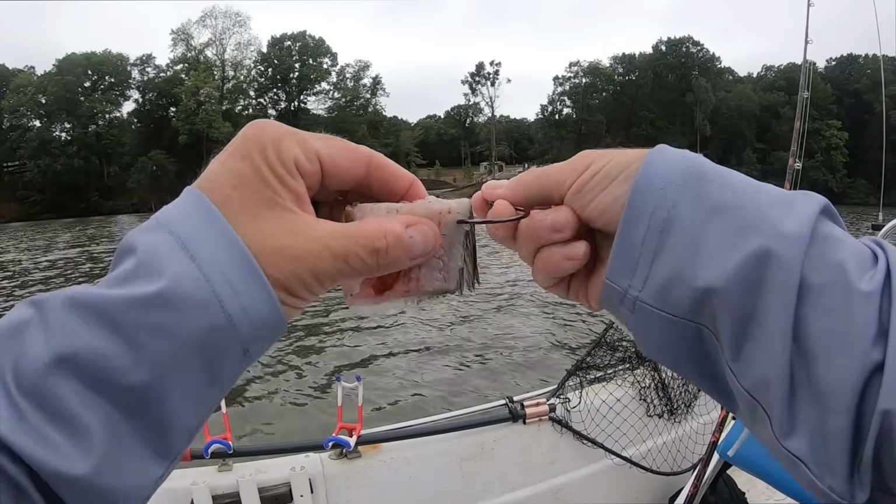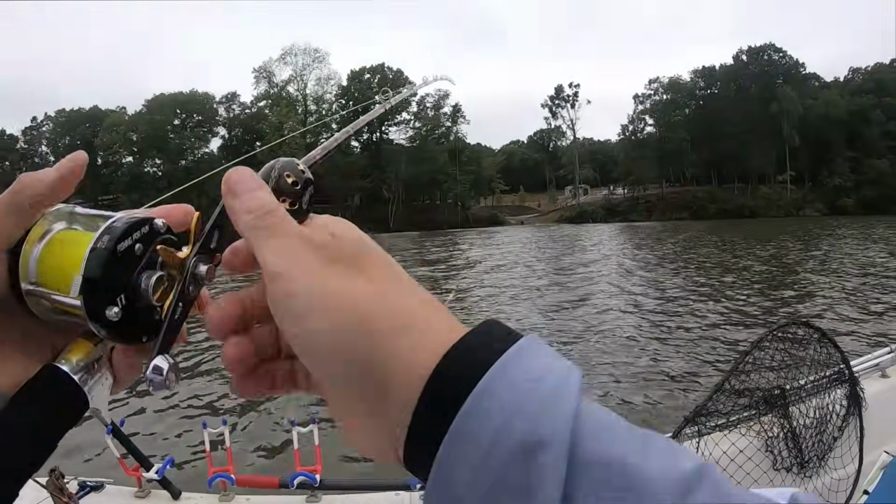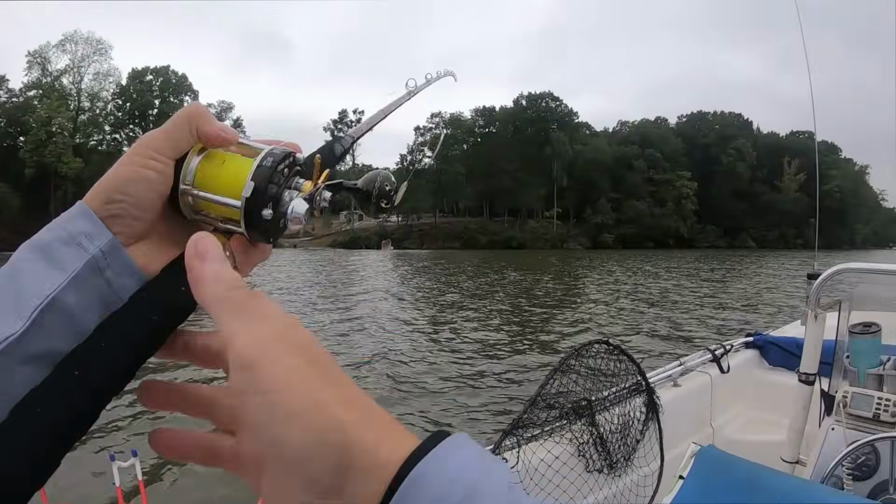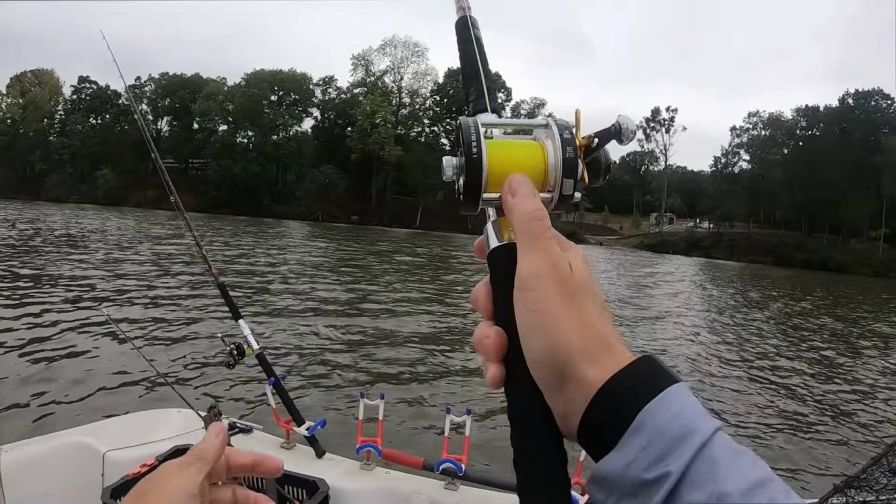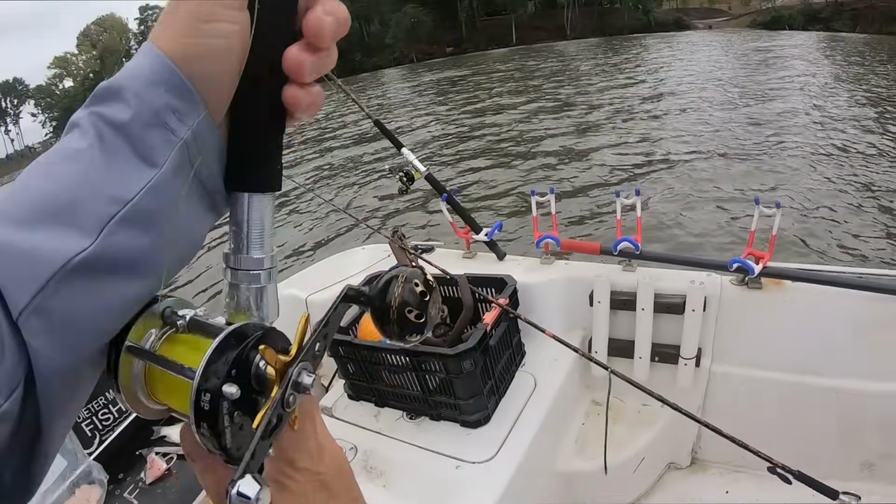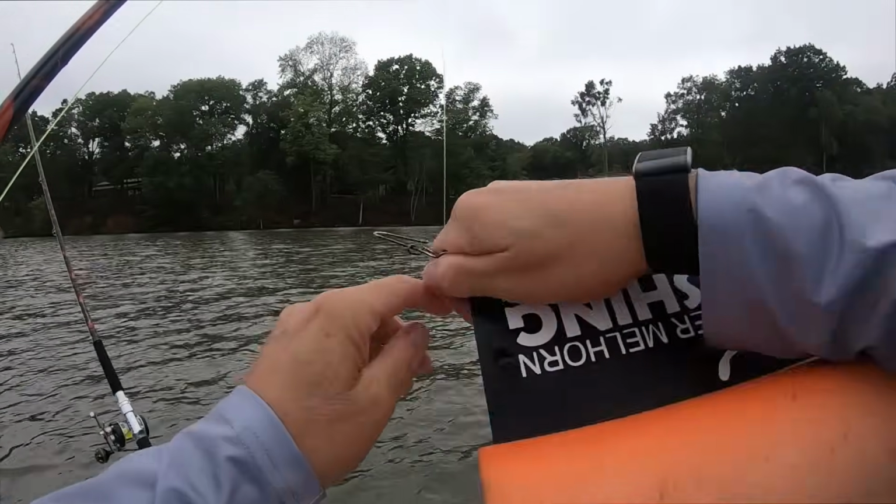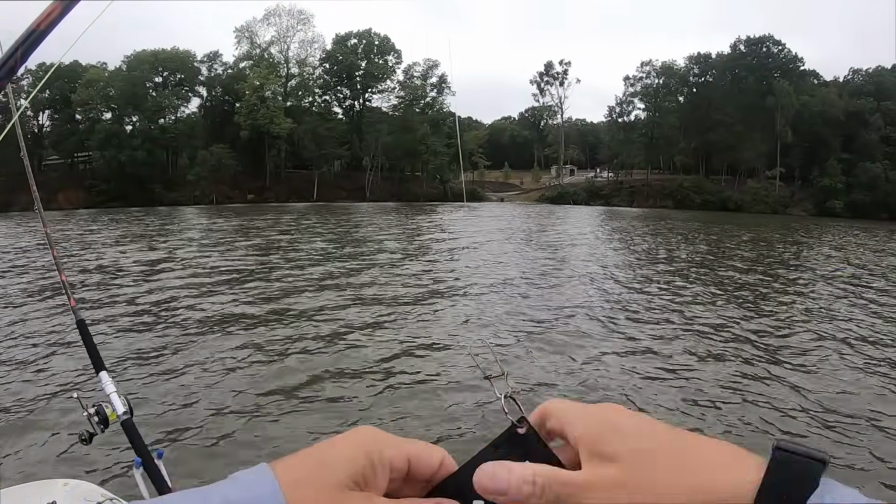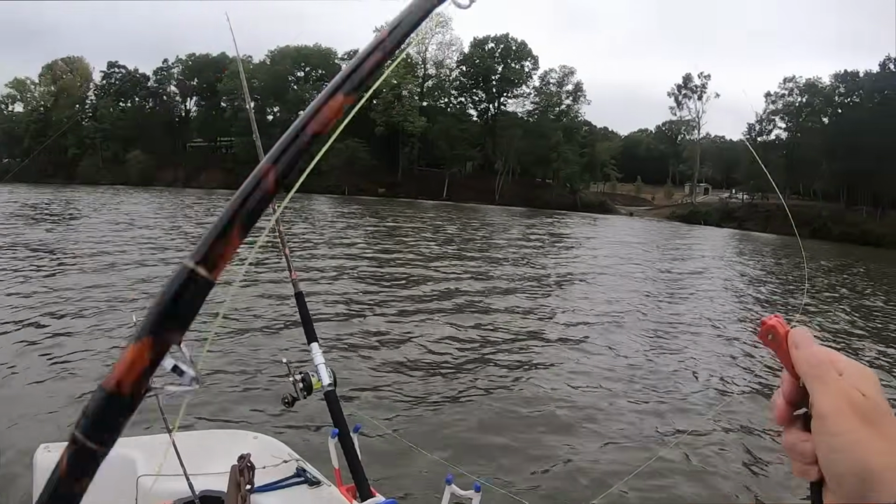Another big body chunk. We're gonna put on this outside planer on this side. This has a rattle on it. Just one of the big wide rattling ones, capable of floating a big bait up off the bottom. Get that one out, planed up, ready to go.